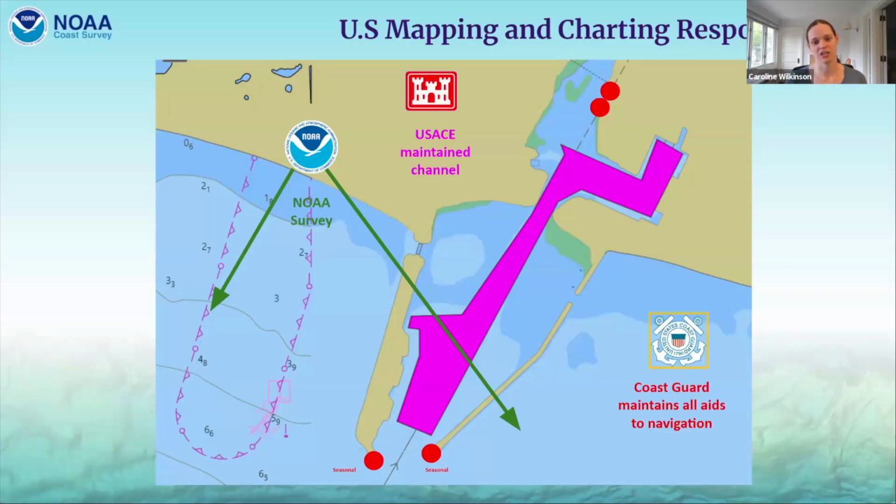The Army Corps of Engineers, they will survey and dredge maintained channels. So outside of Anchorage, there is a small run-up to the port of Alaska, and that is dredged and then surveyed by the Army Corps of Engineers. Every other part of the ocean is surveyed and charted by NOAA, and then NOAA is also responsible for compiling all of these different data sources from the Coast Guard, from the Army Corps of Engineers, into this nautical chart product.